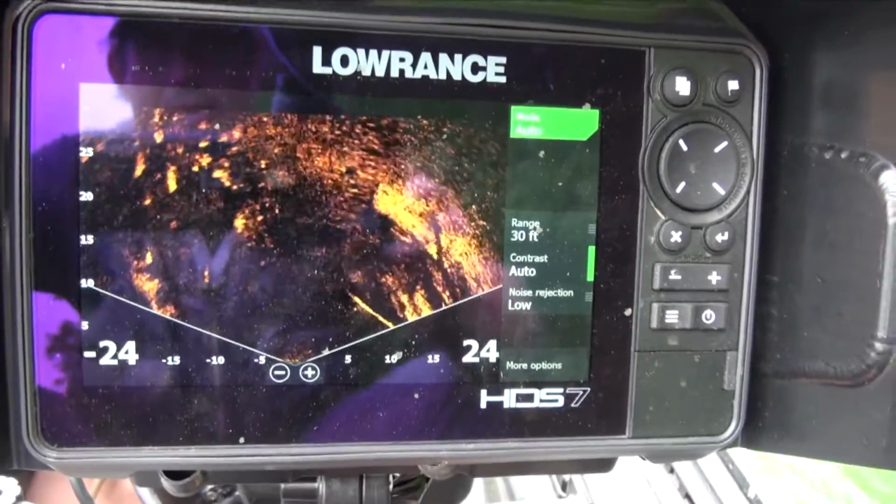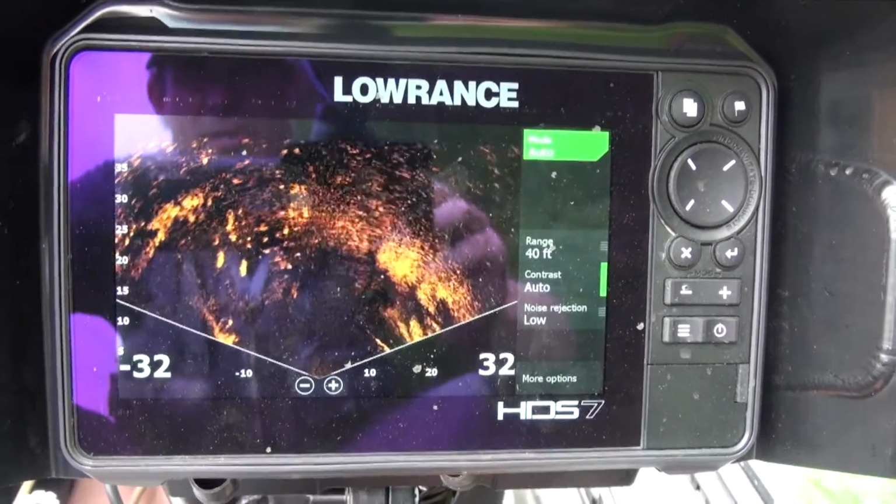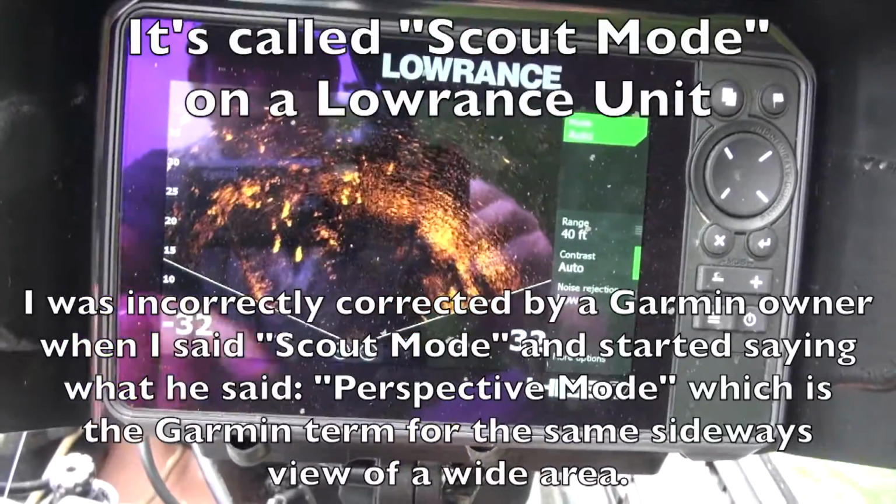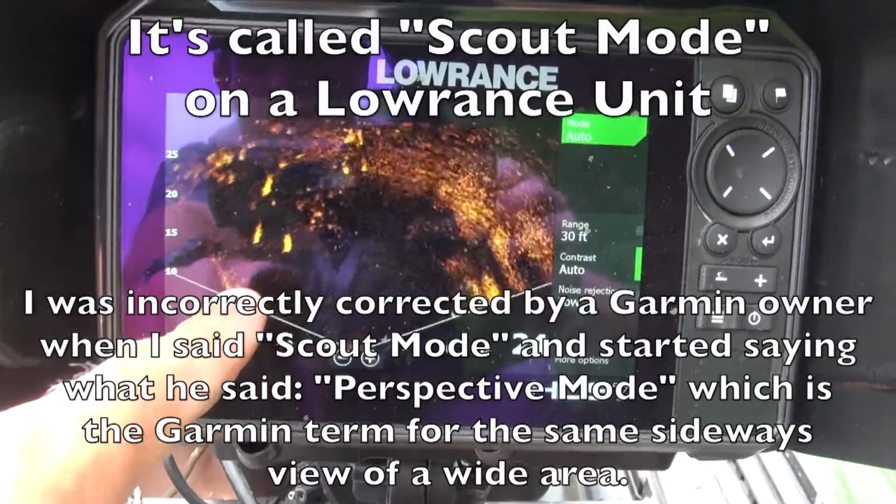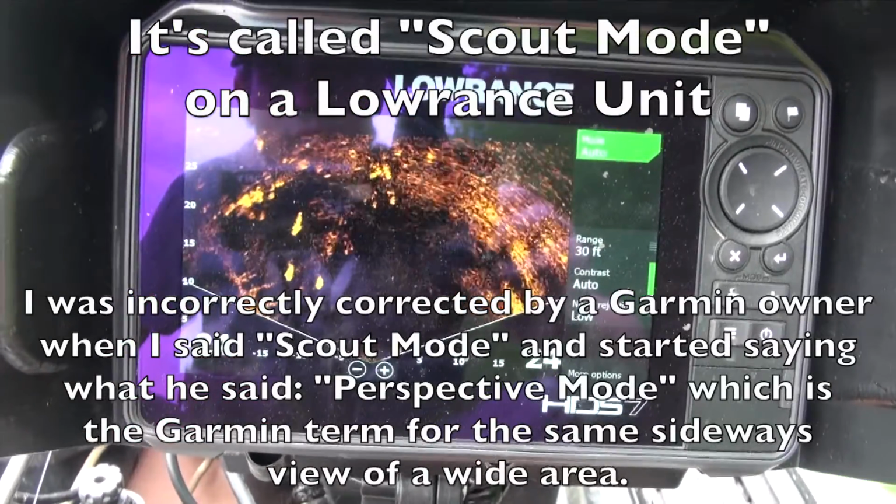It feels like I'm seeing more than I did. I'm seeing more in perspective mode, and I know there's not a whole lot here. Are those fish? I don't know. If they are, they're not moving real fast. Let me stop moving.